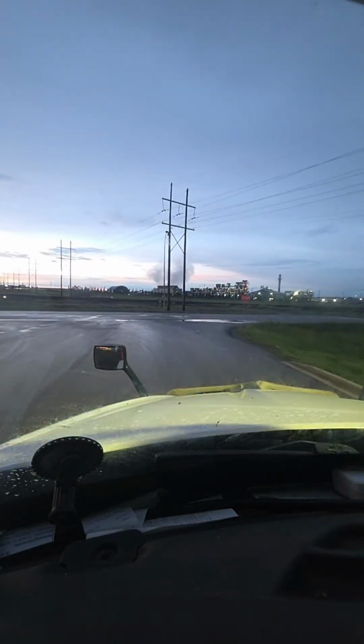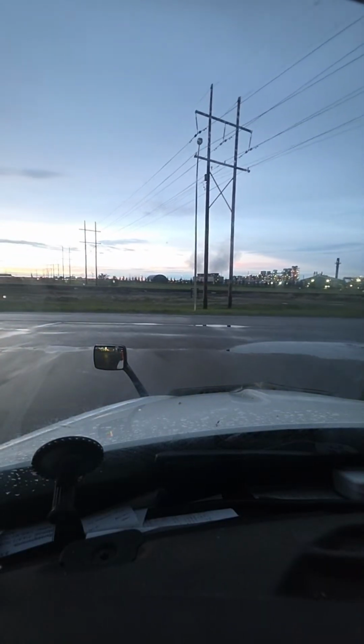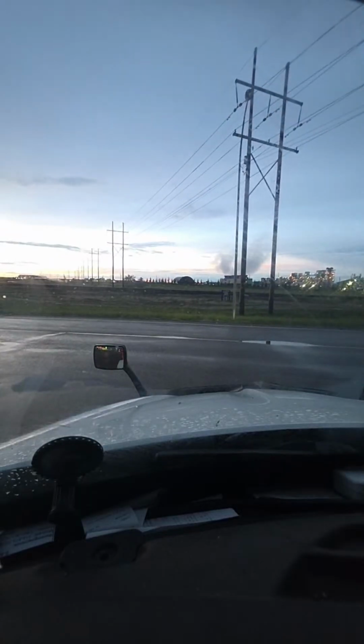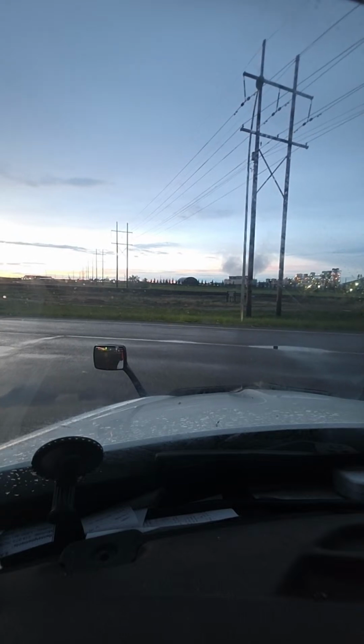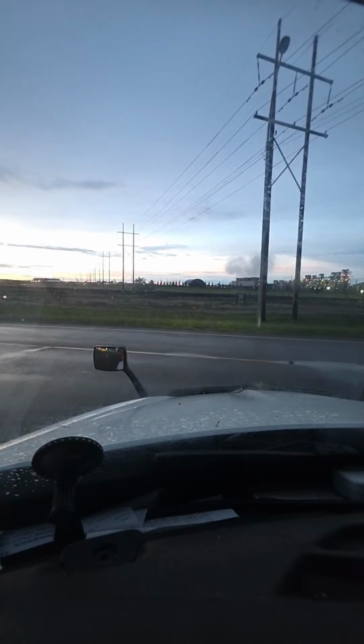So the GPS wants me to turn right, but I'm gonna turn left because the highway is right here behind me. I deliver over here on this warehouse, factory over here, a couple times.